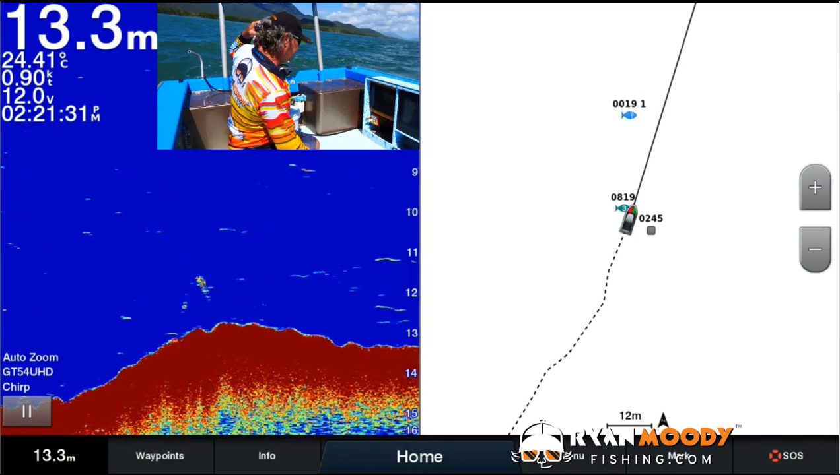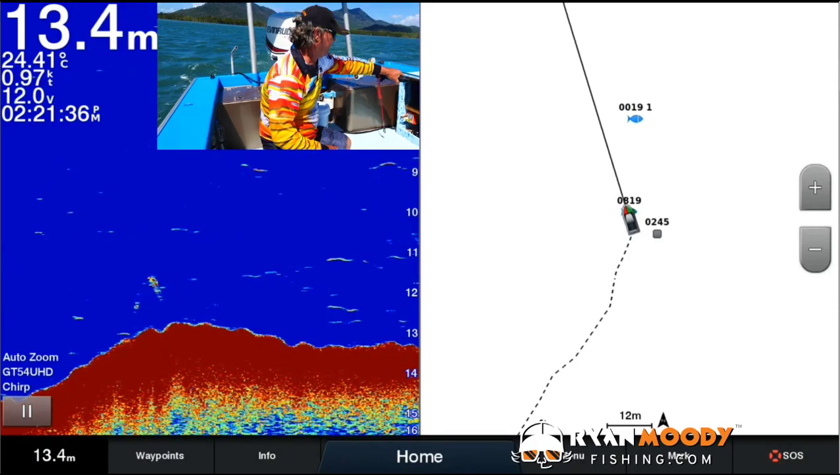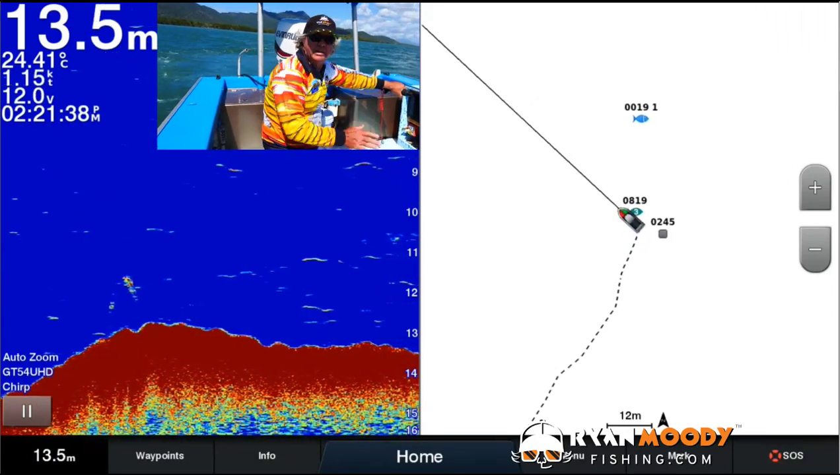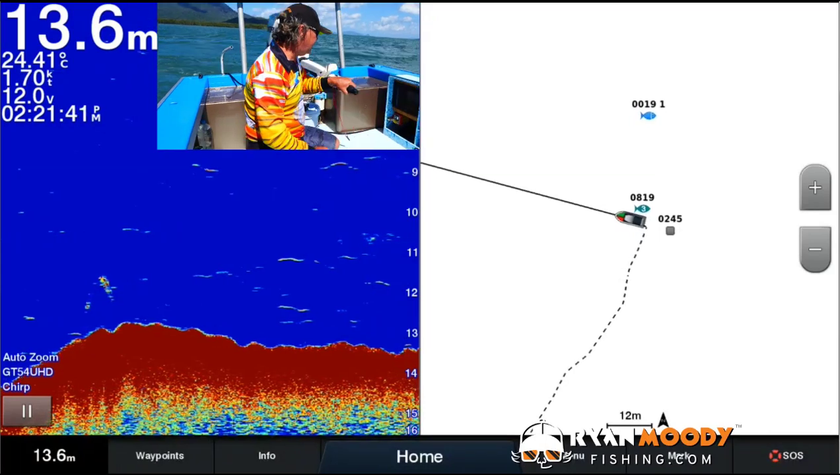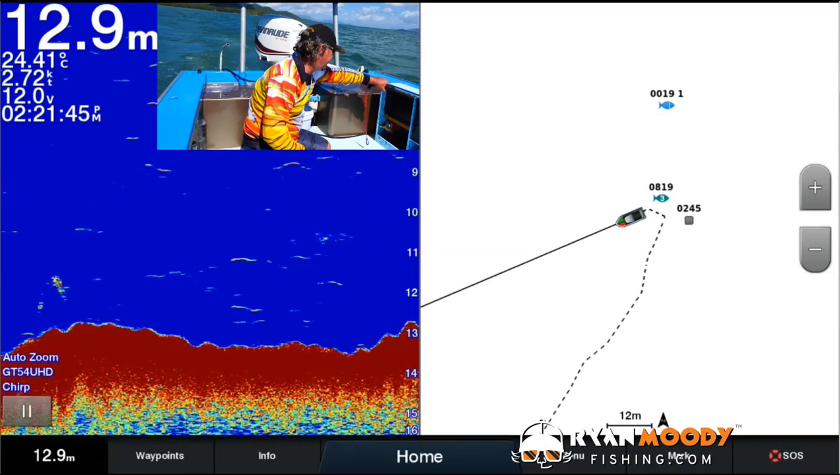It's a bit choppy today and the tides are a little bit big for this area, but there might be a few fish hanging around. Just going to zigzag our way on and off it. Here we are, we're just coming up onto the top peak of it and that'll drop off.